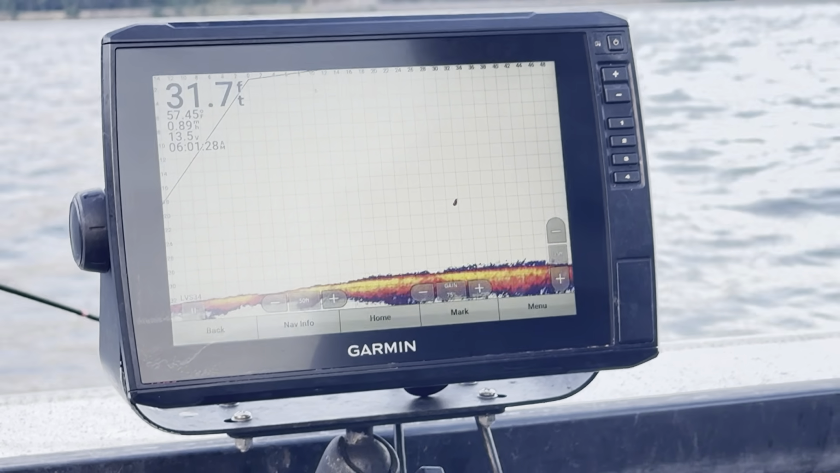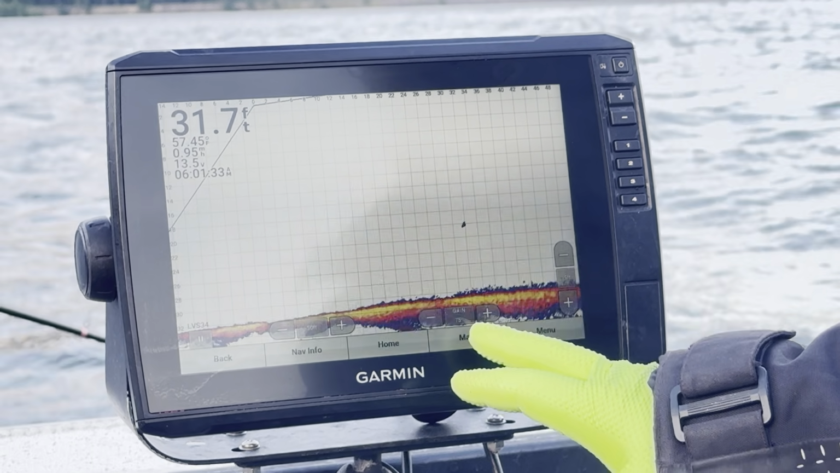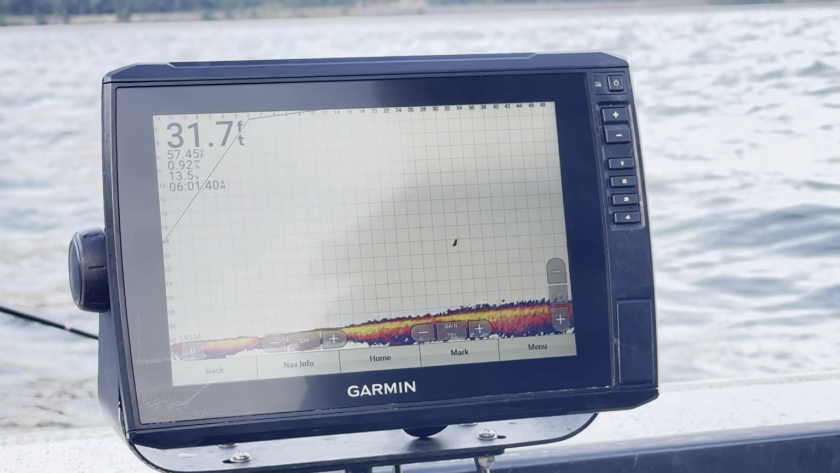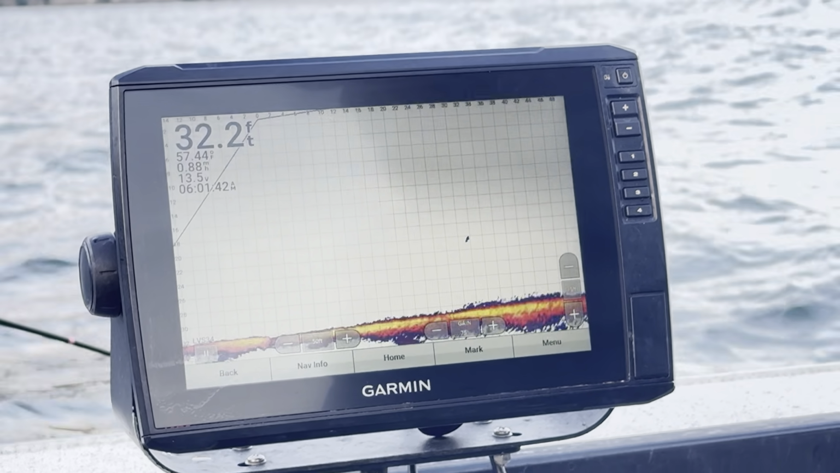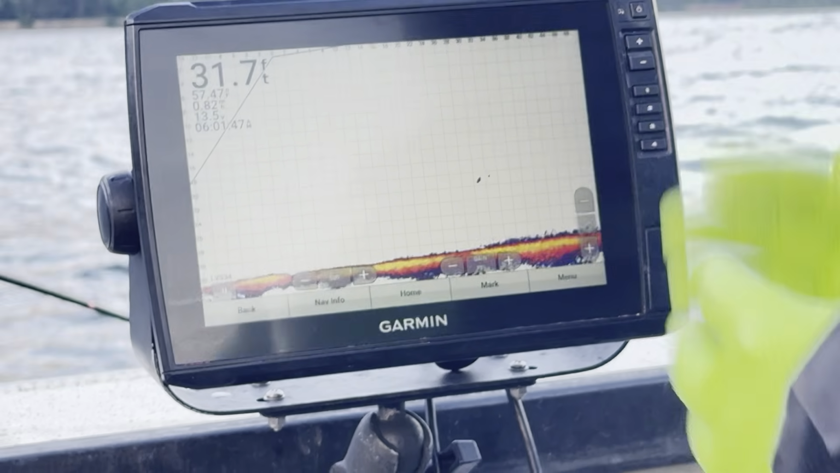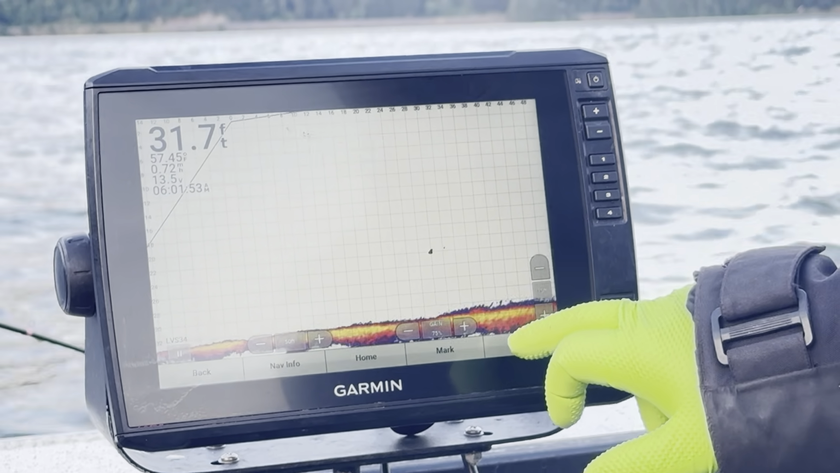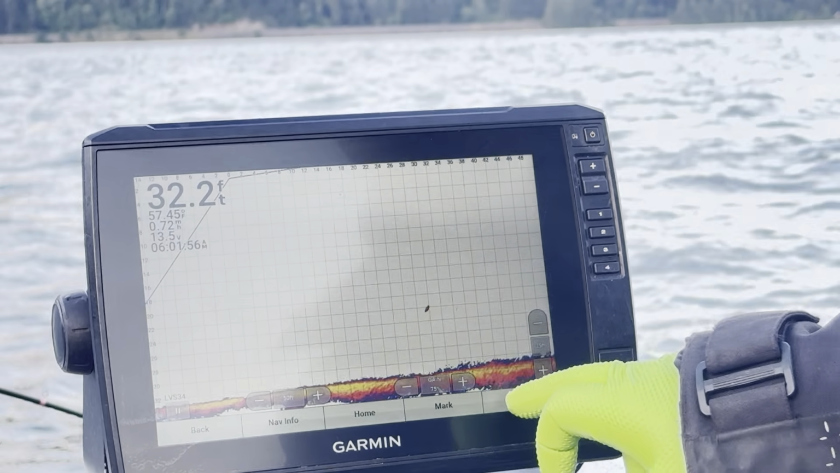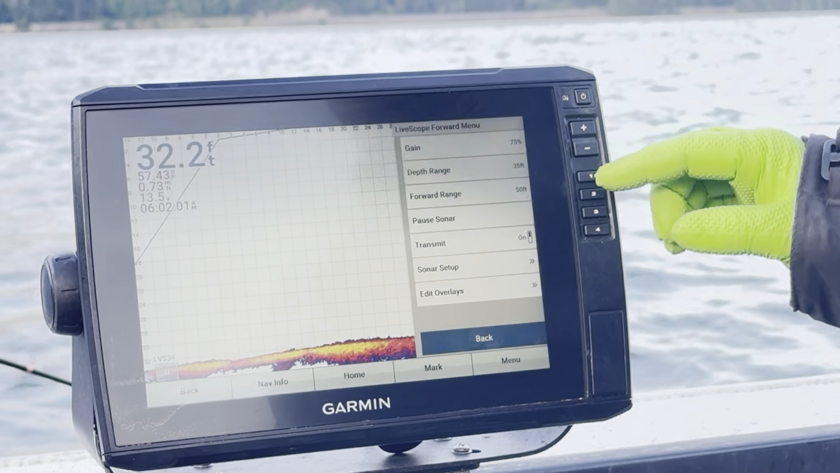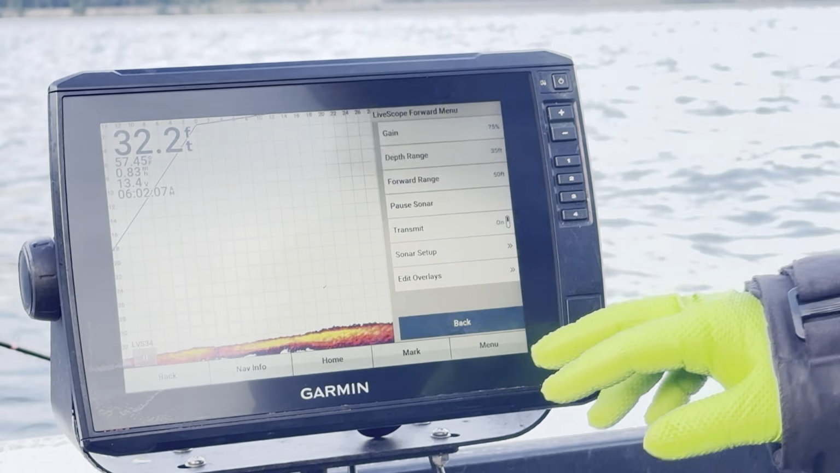Now, as far as gain, gain will adjust the color on the screen, and this morning I have it set at 75%. That's pretty clear, it's pretty clean. You can add gain or lose gain. You want to kind of play with that depending on clarity of water, where you're fishing at, depth, light, all those types of things. Now, if you go in here to menu, and you see I'm in forward range, my depth 35 feet, and my gain's at 75%,